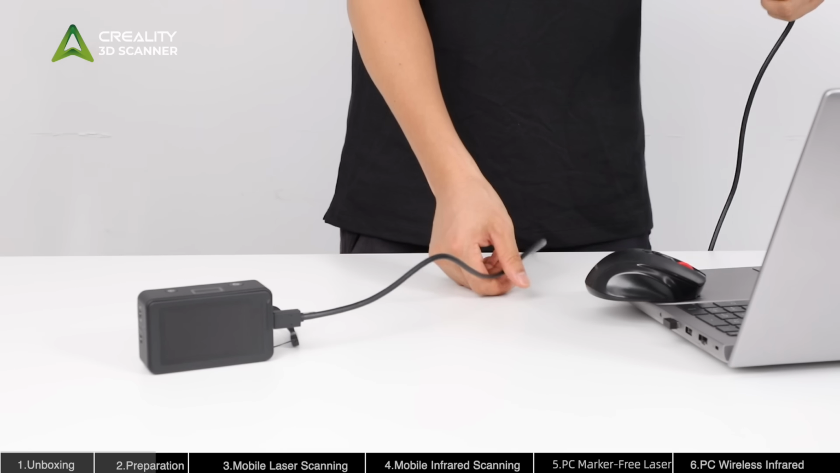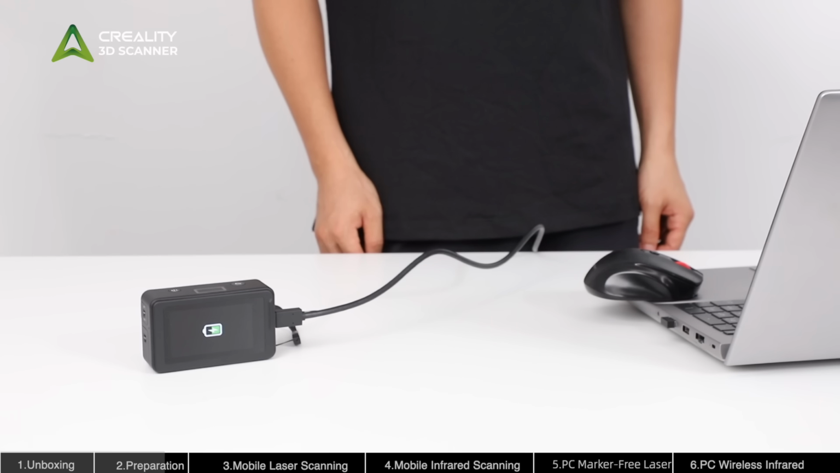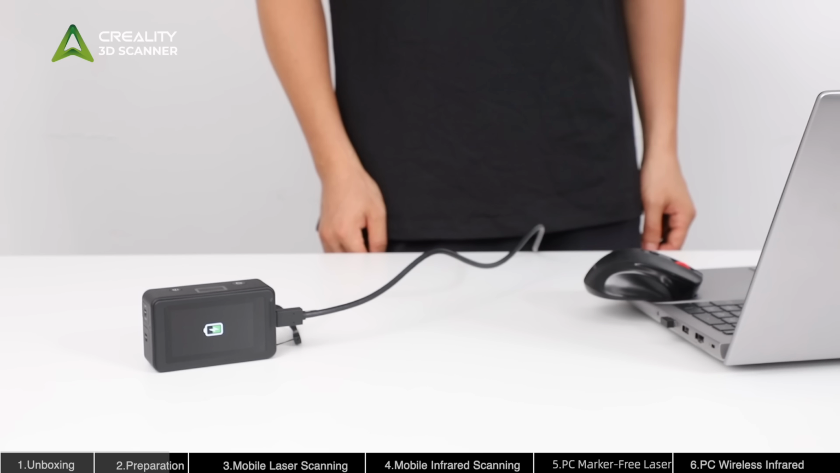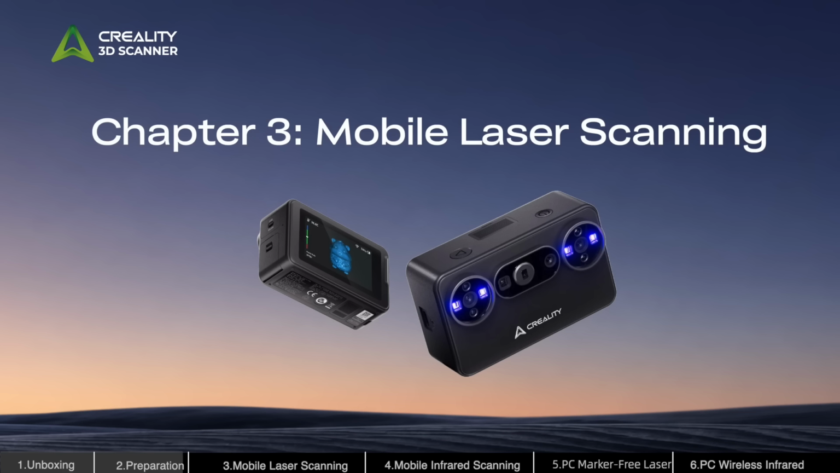If the battery level is below 20% or the scanner cannot be powered on, please fully charge the device for a better user experience. Insert the power cable into the port on the right side of the scanner to start charging.